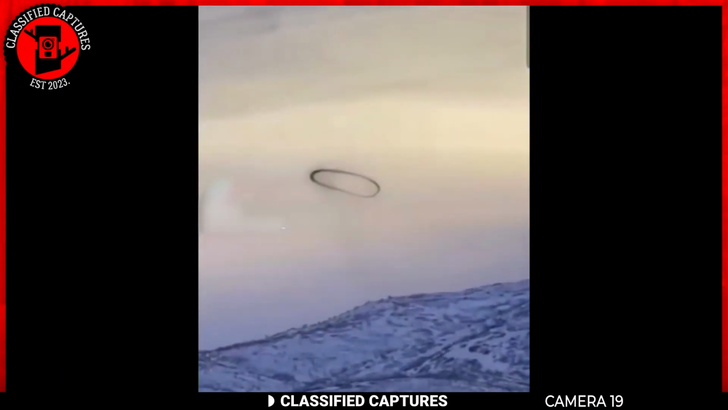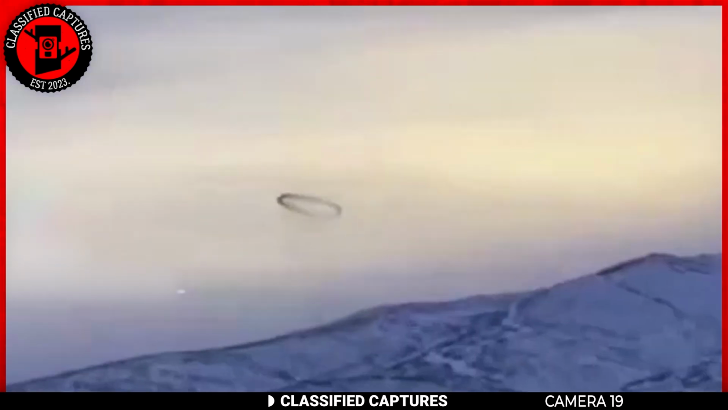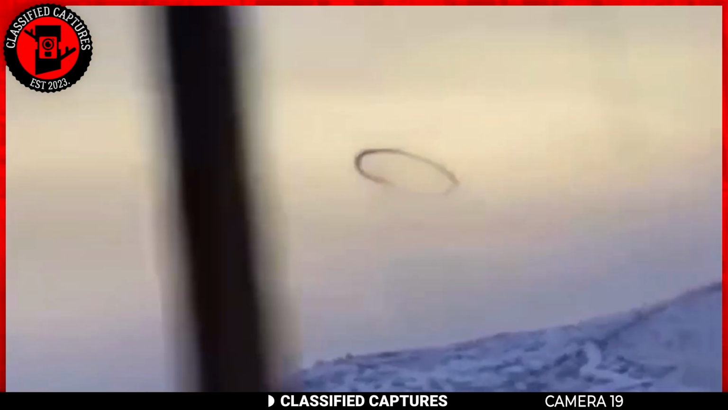They believe this is a portal to another dimension or a supernatural sign of some sort. If that really is the case, could these be the reason for the numerous UFO sightings of late? I guess we'll never know.